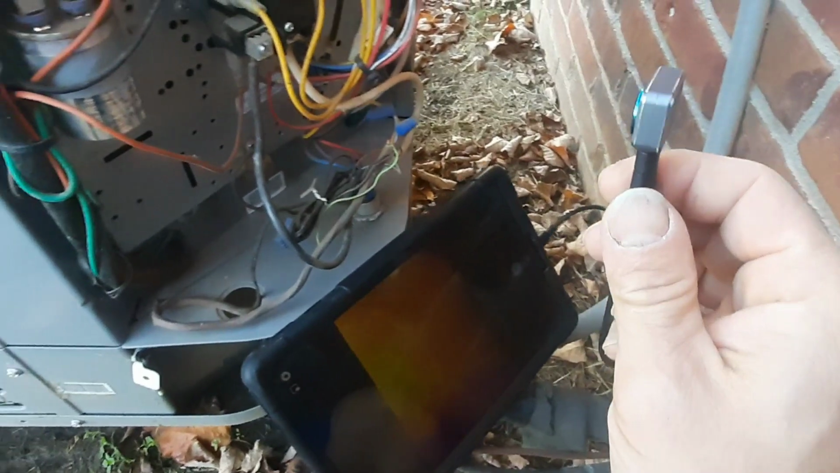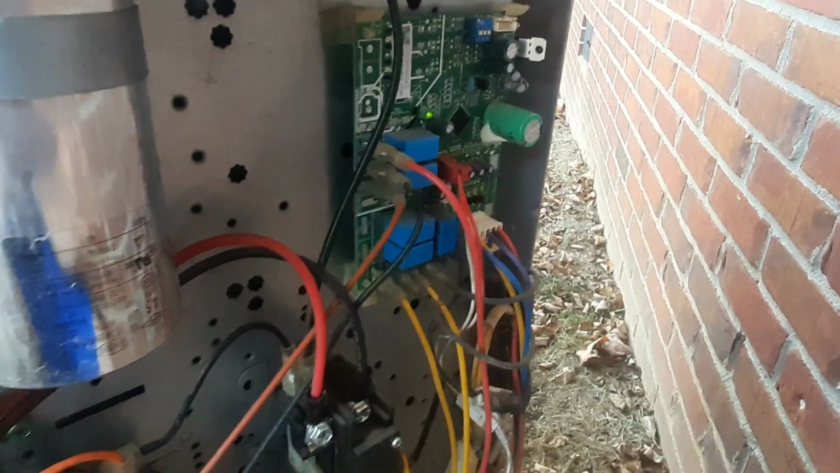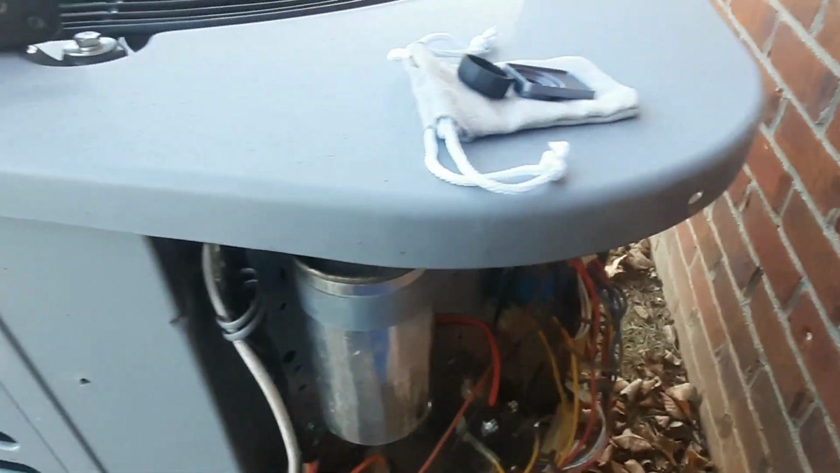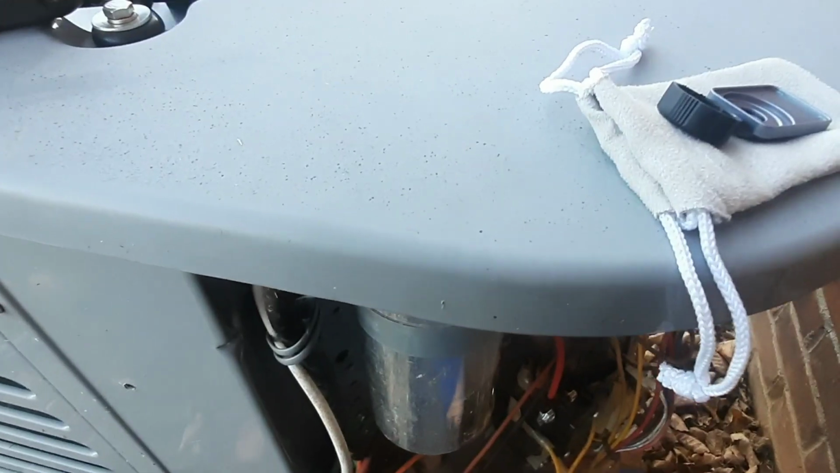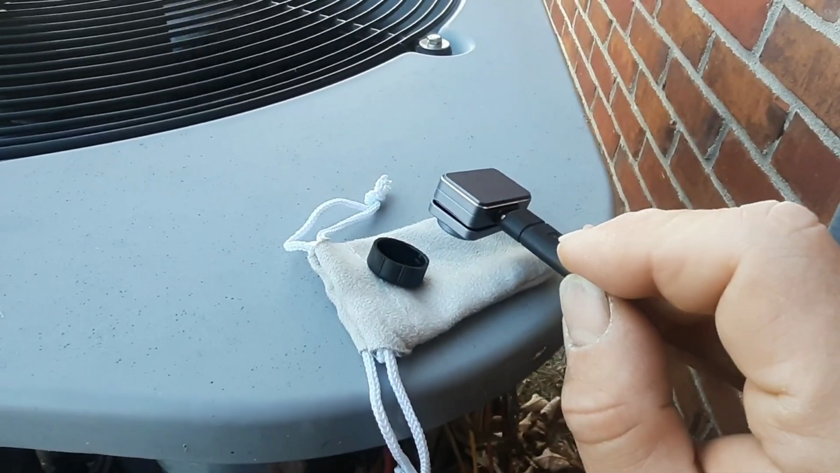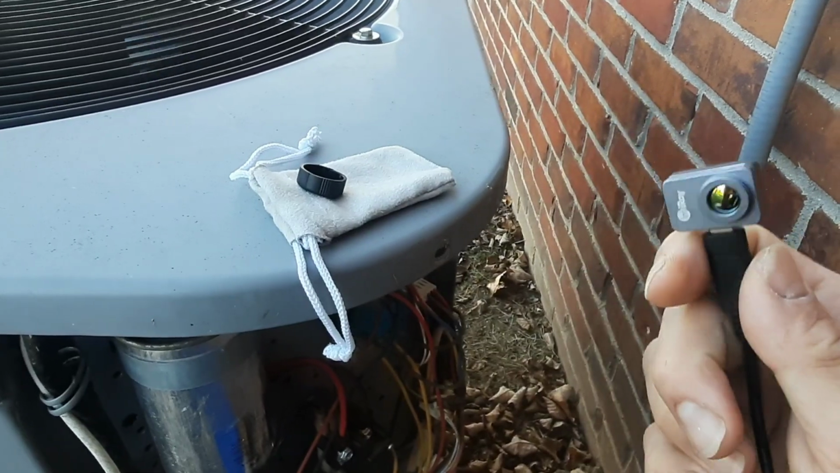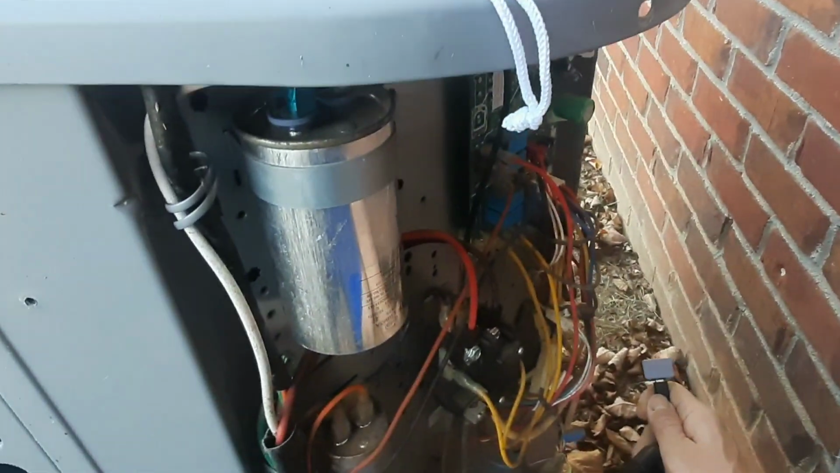I've got the cord connected here. You can see some of my controls in there, contactor coil. Everything's pretty warm, but what I want to do is use the macro lens. See if we can't look close up to the board. Now there's our macro lens. Macro lens is magnetic, so we should be able to grab it just like that. Snaps right on there, and that should give us a close-up shot of this board.